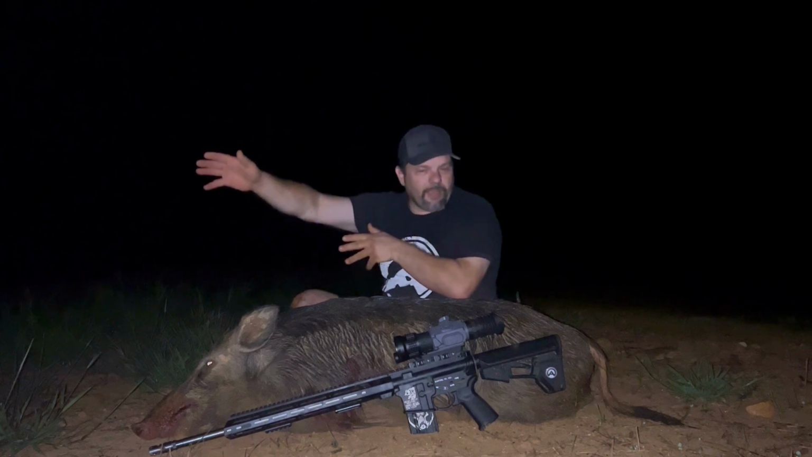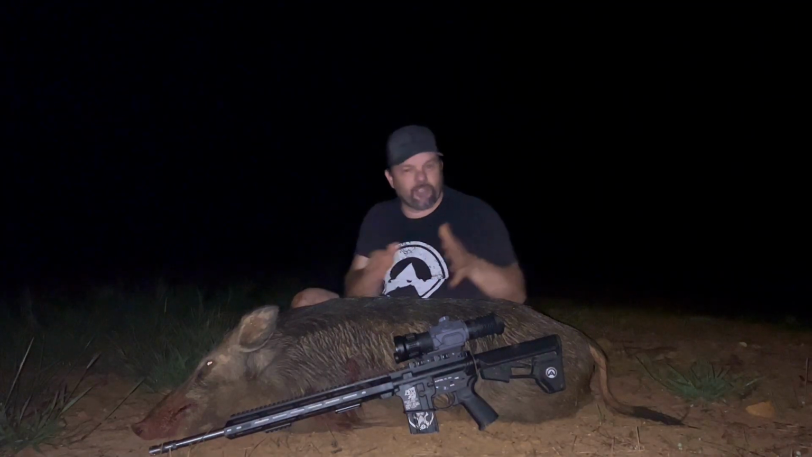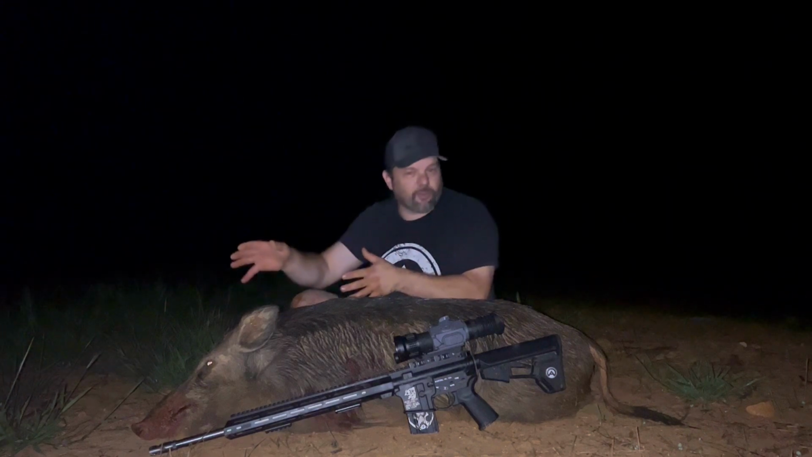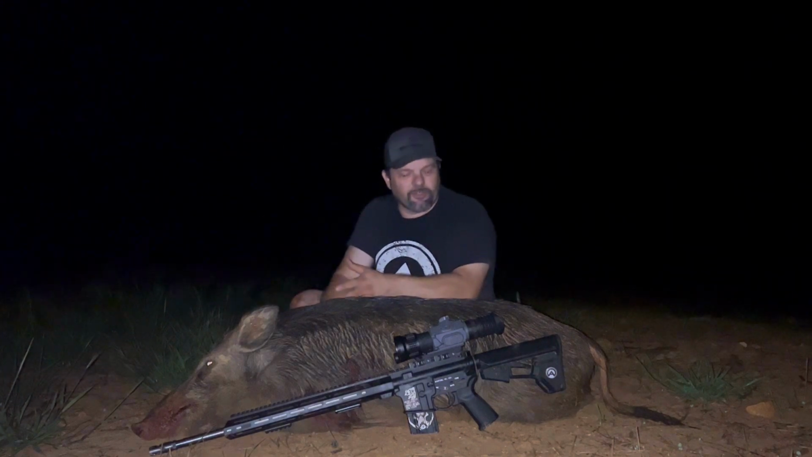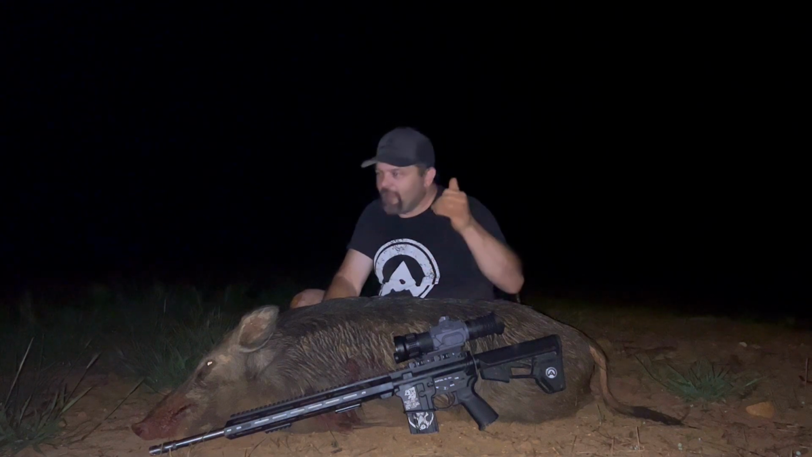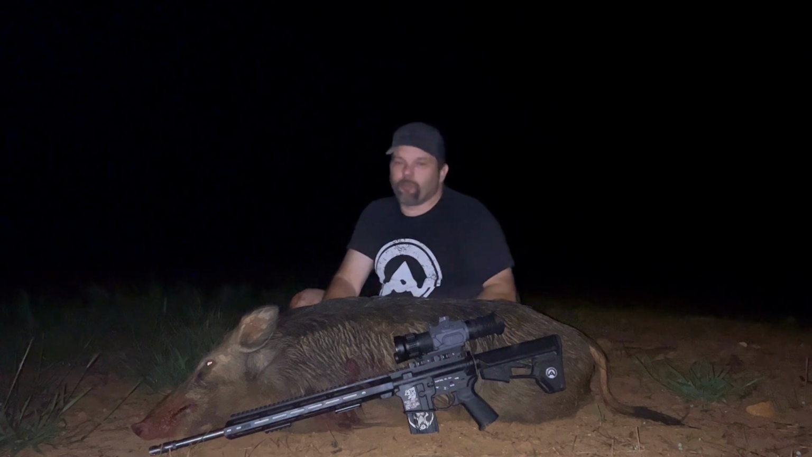The other property we had the other night is going to be fields. We're going to take our time. One or two feeders that tell me when hogs are in the area, but they're out in those fields. We're going to get the stalks on. We're going to stalk into those hogs and those other properties. That's how we do it here in South Carolina. A couple different ways. The property dictates how you hunt them. Stay tuned. We're going to bring you a lot more.